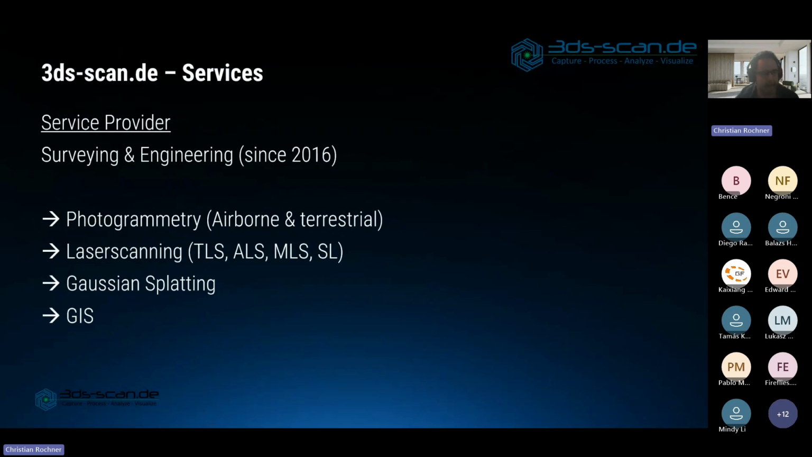So what do we do at 3DS Scan? We are a service provider for surveying and engineering, and we have been in Aachen since 2016 in our office. Our work mainly involves photogrammetry projects, large-scale projects of corridors with 100 kilometers, for example, but also laser scanning projects, close range, but also quite big projects. In the last years, Gaussian splatting became a thing where we are involved. And as I'm a geographer myself, I'm also a lot involved in GIS and related software and workflows.